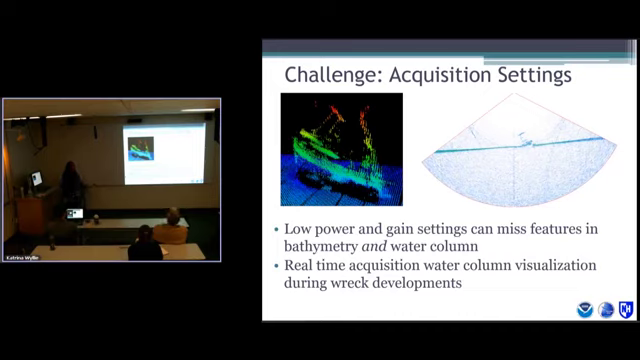So a solution for this is to either enhance or make use of your real-time acquisition visualization for water column to say, yeah, I see volume scattering, I see side lobes, that's what you want to see when you're collecting this data. So you can actually differentiate between what is wreck and what is water column. You can't really do that here.